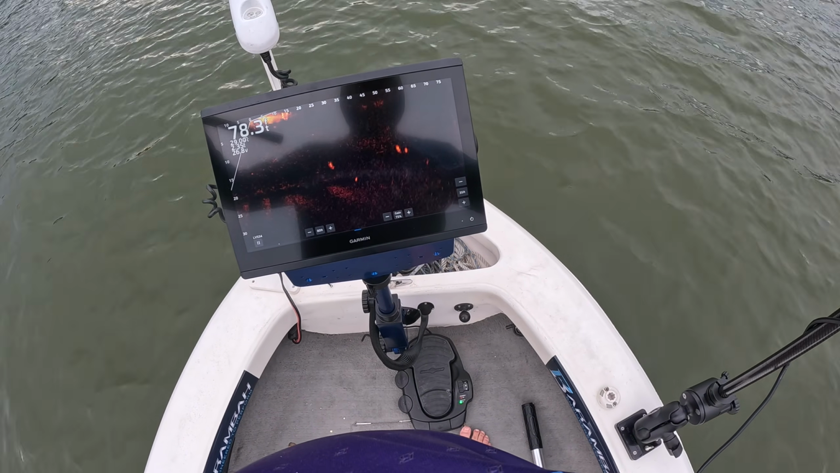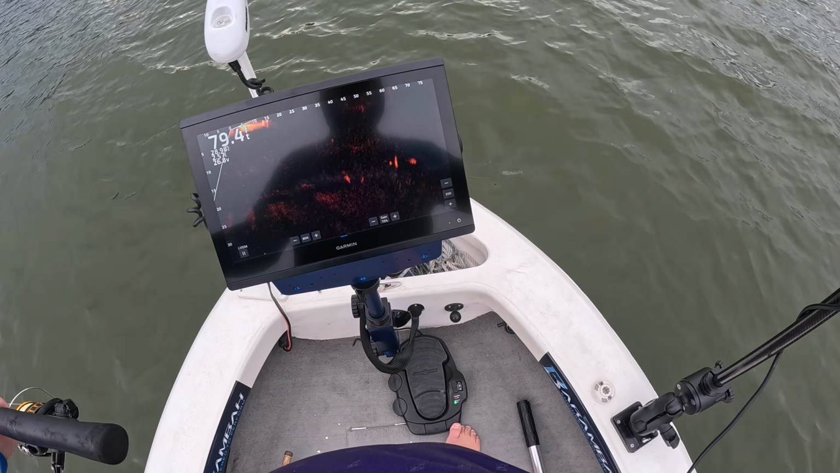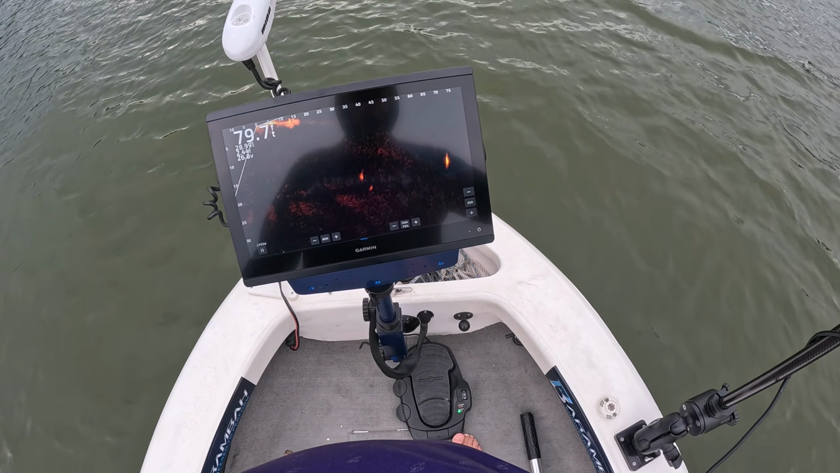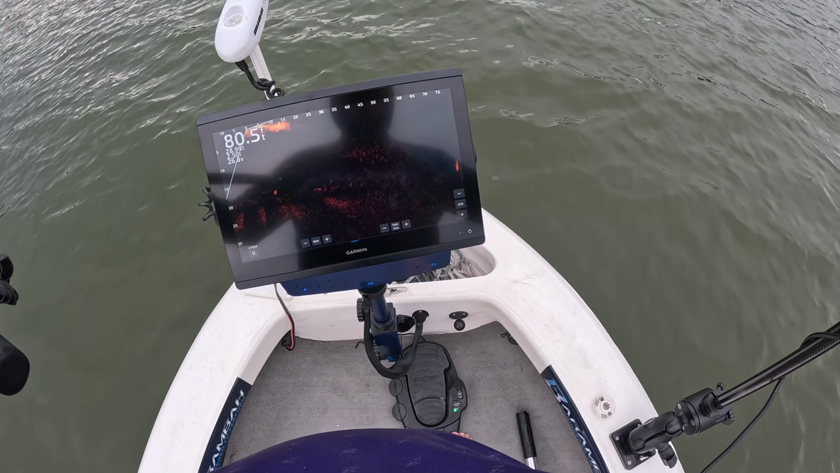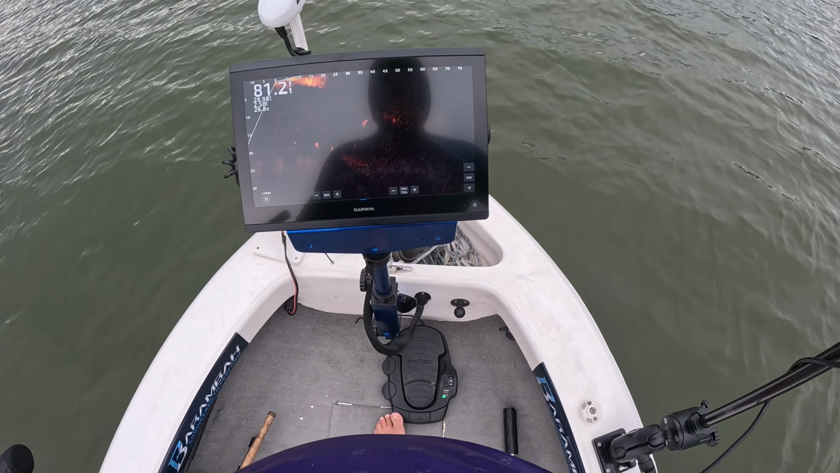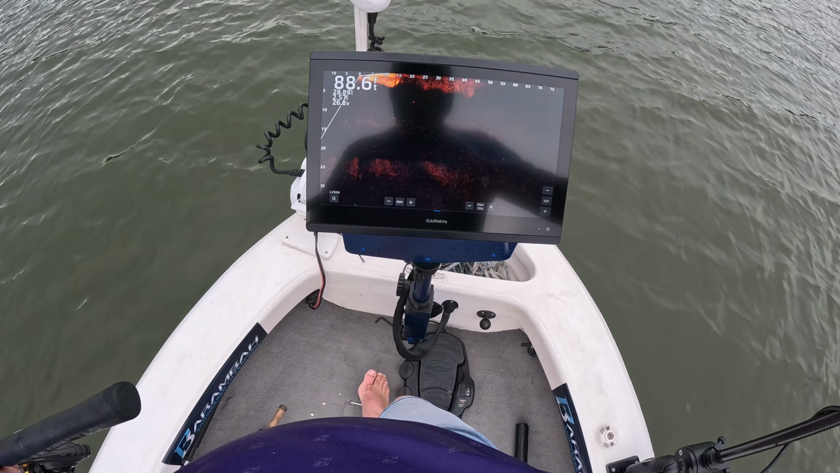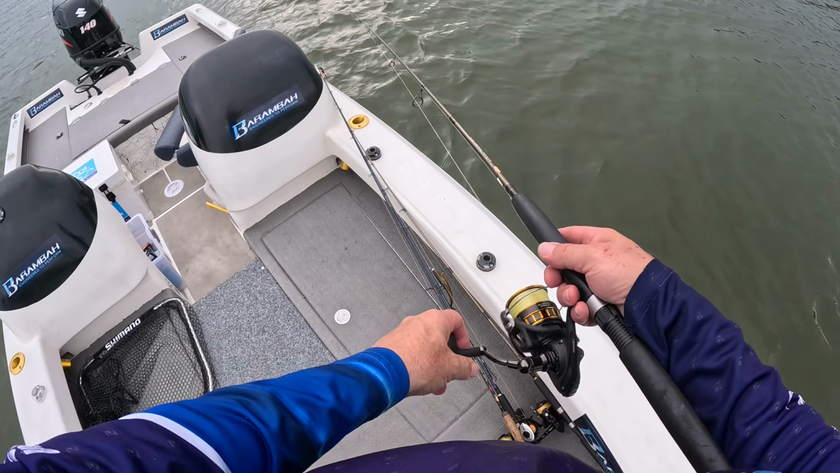One up high, we'll bring it up to him. Not interested. Oh, that one's sort of come up a little bit. He's turned around a little bit. No, he was half interested, that guy. That was because I raised it for that other fish. He got keen. So maybe we just got to try and react to what they're doing. Okay, we're going to stop and have a cast here.